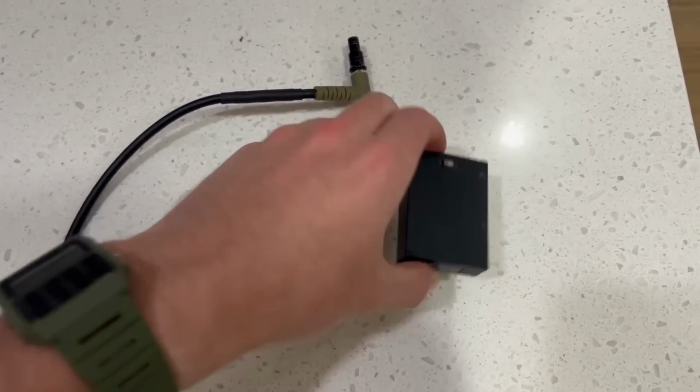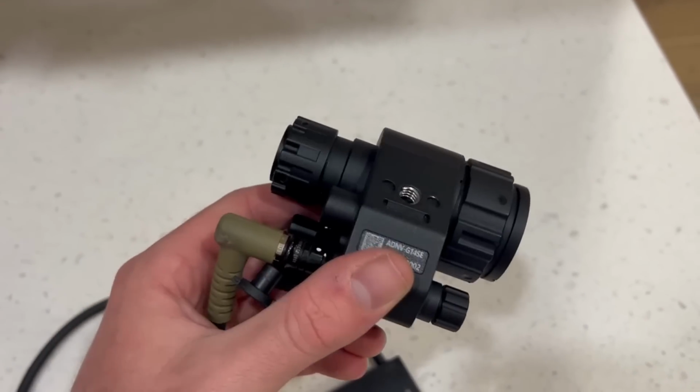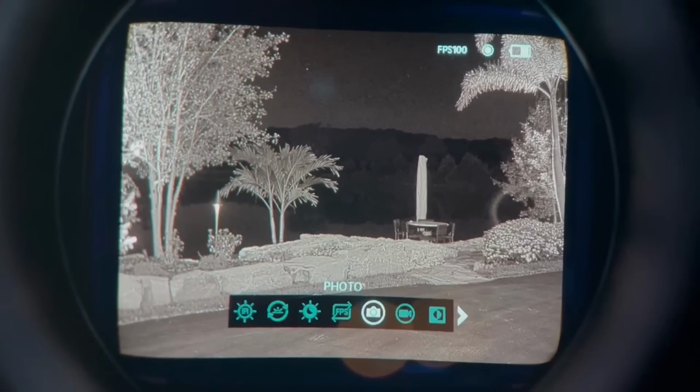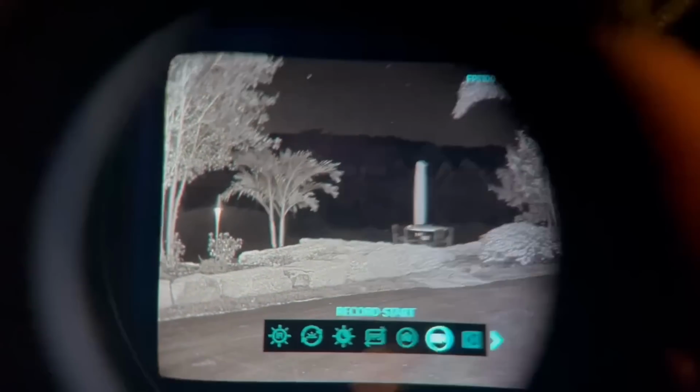This is the RS2 recorder. To record anything on the ADNV, you have to plug this into the 9-pin connector on the front, and route the cables onto the back of your helmet. Once the RS2 is plugged into the device and powered on, you can use the menu to start recording or take a picture. These pictures and videos are then stored on the recorder itself.